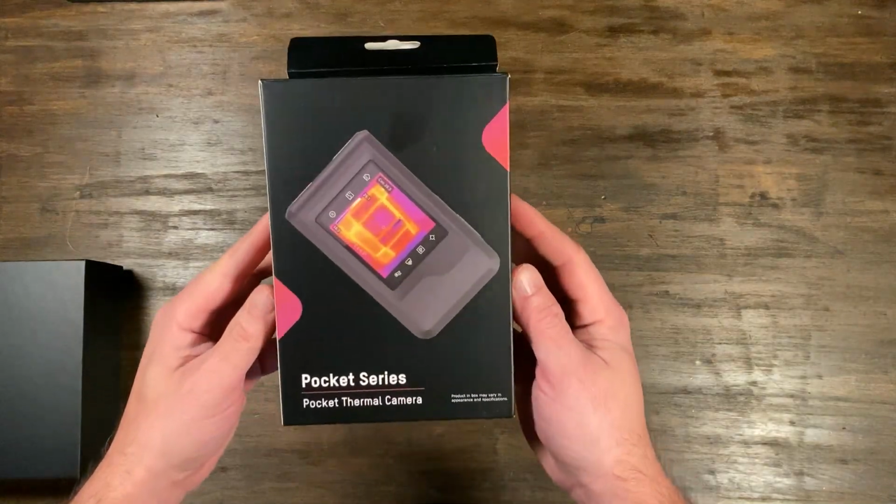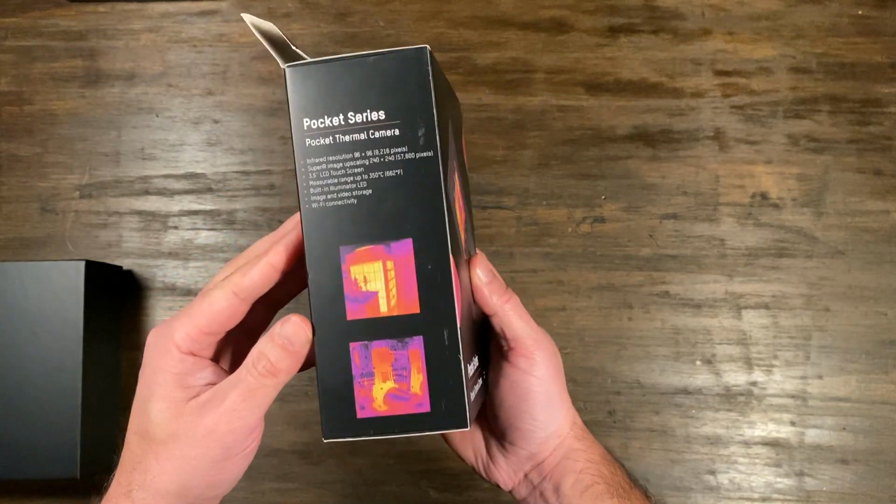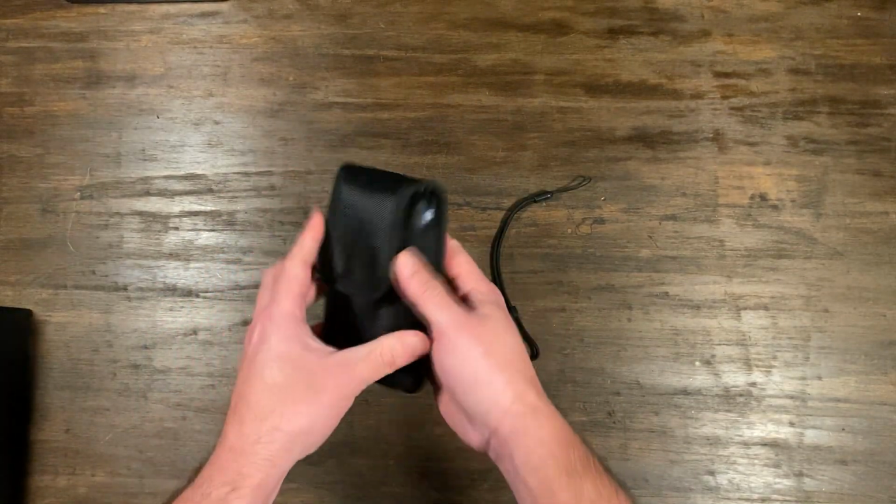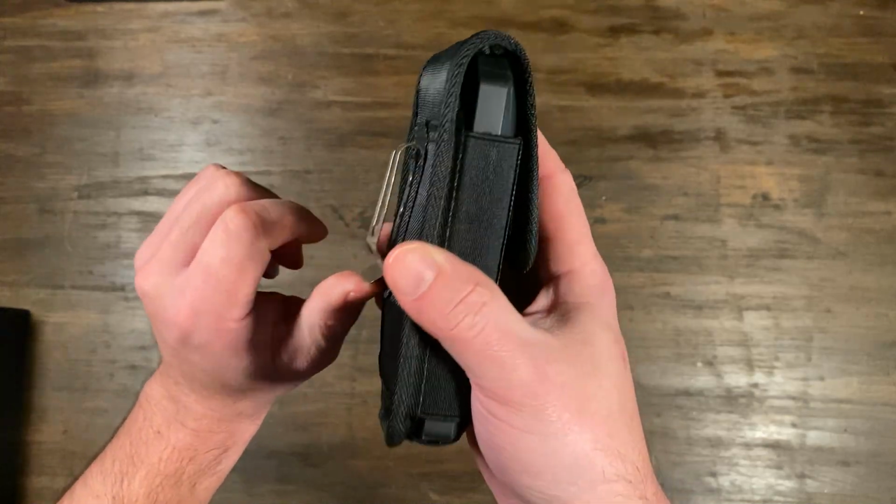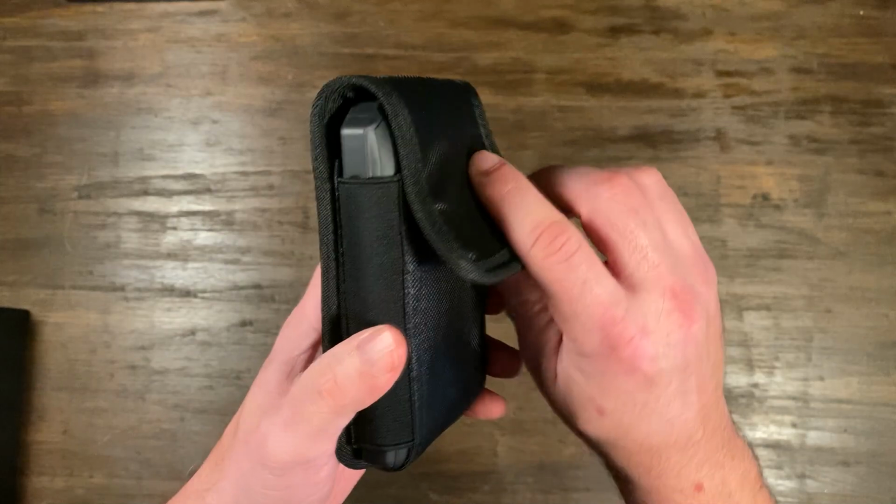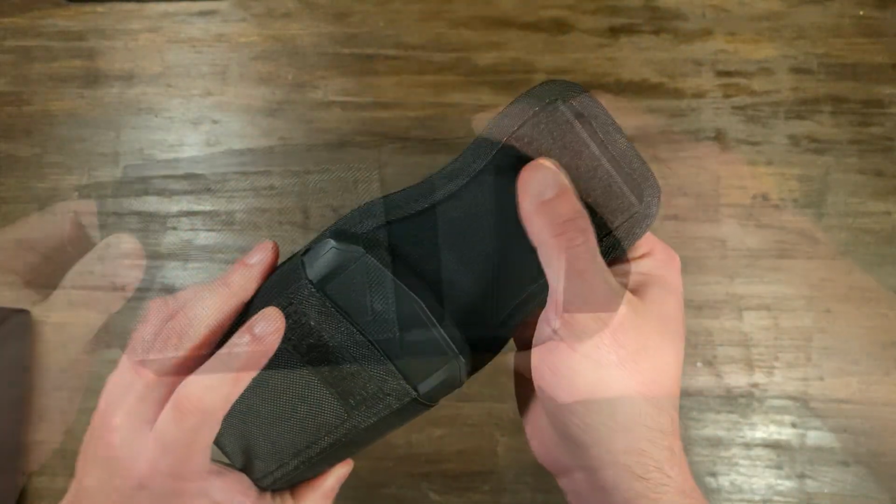So with winter here, I need something to do an energy audit. Now, your heating bills aren't going down anytime soon, so the only way to lower them is to be more efficient at home, and this is why this GOYOJO pocket-size thermal camera is a great tool to have.